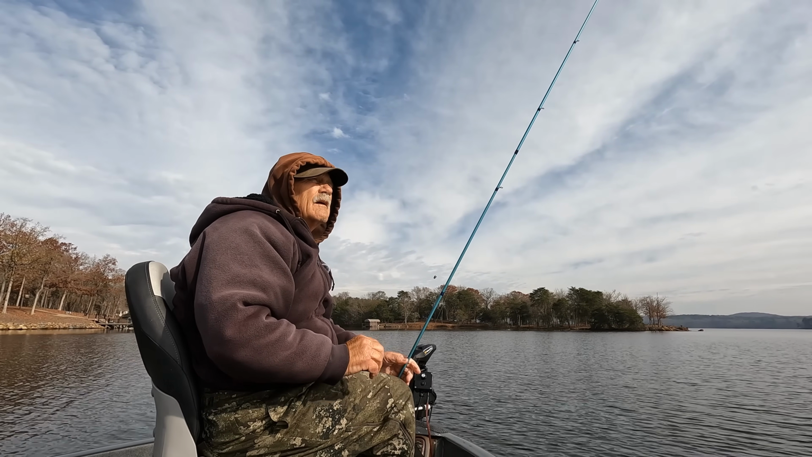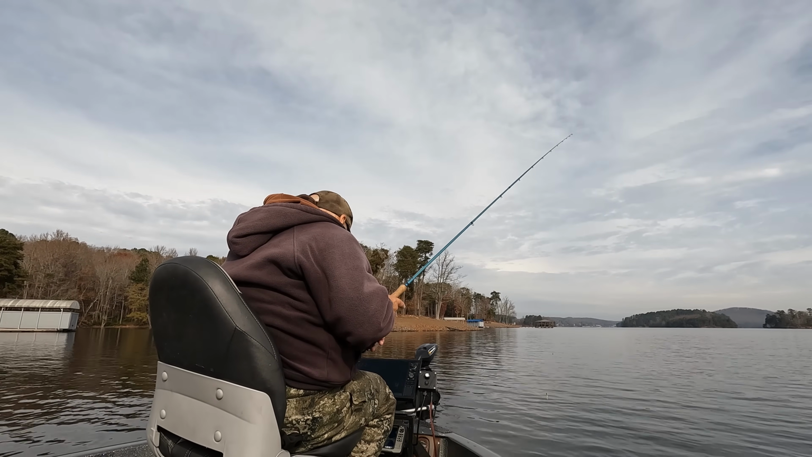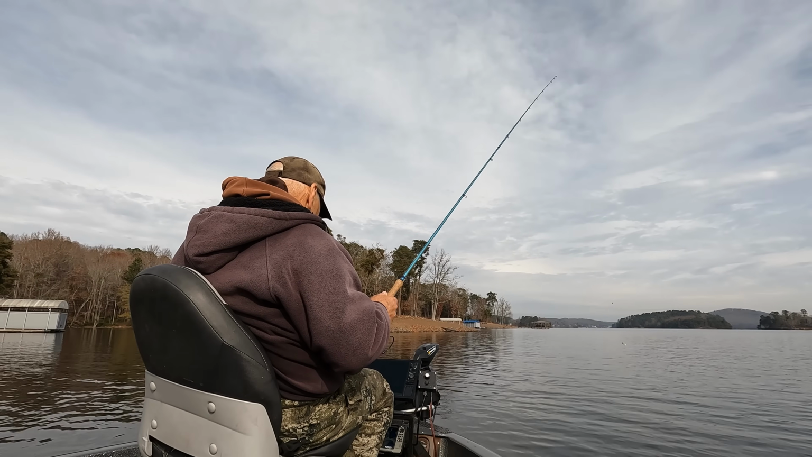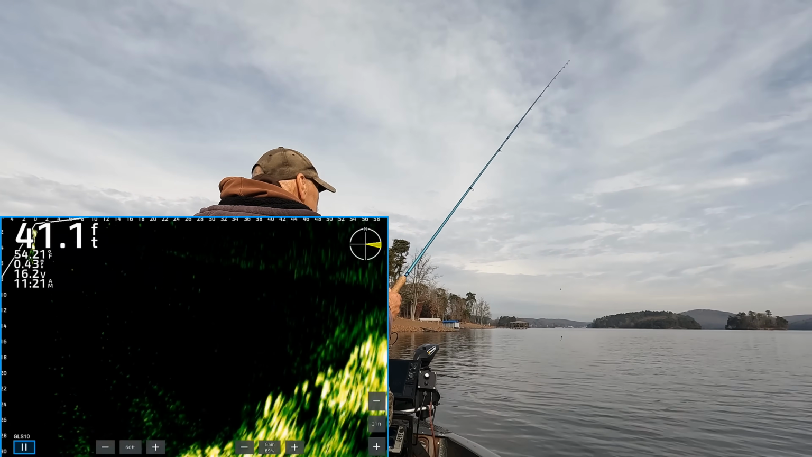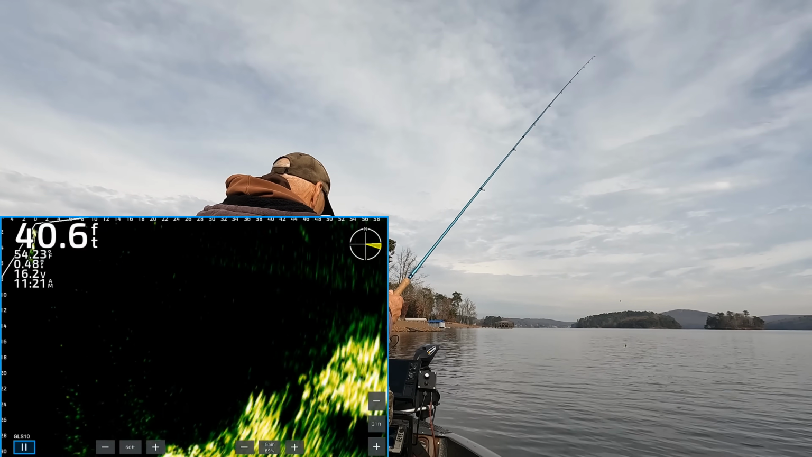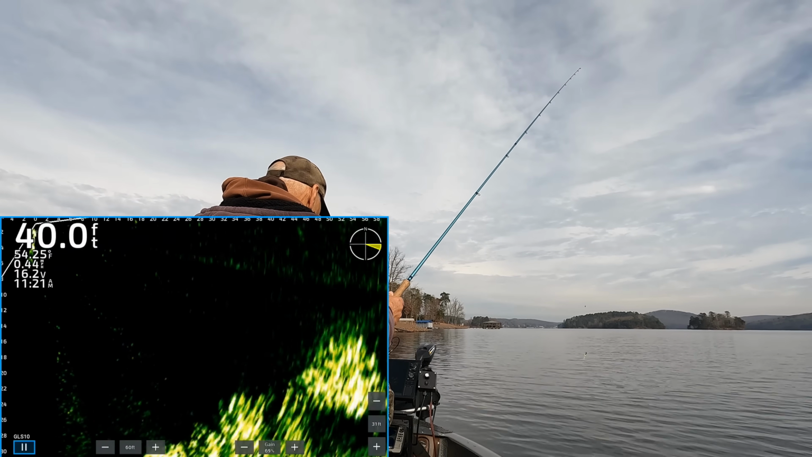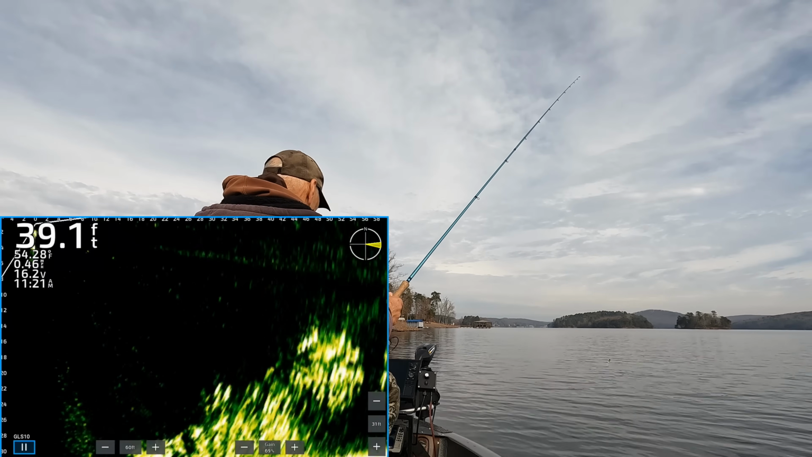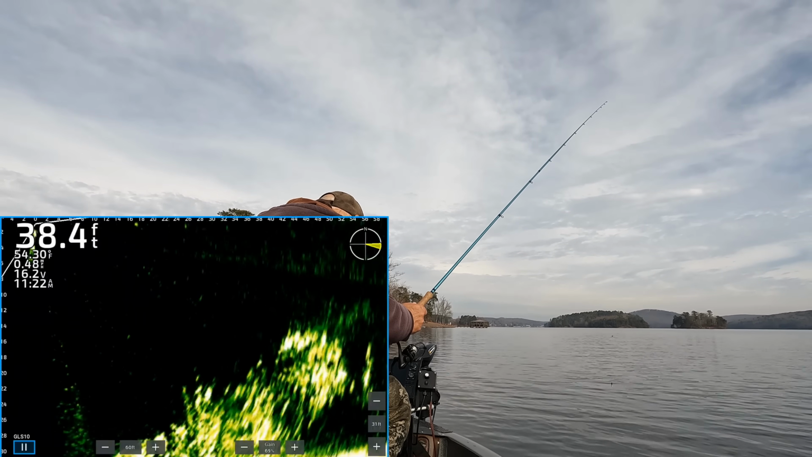So we're gonna go right on back in here a little bit further. See what's back here. I believe this is the brush pile here. It's out here in the lake. Just running this edge of the river. But it looks to me like there's a school of fish sitting off to the side of it. And that's what we'll try for.